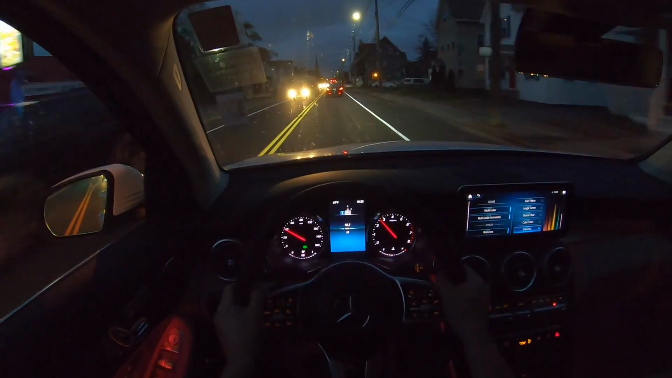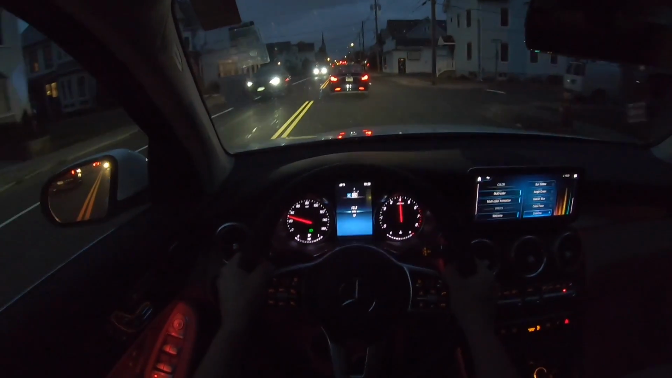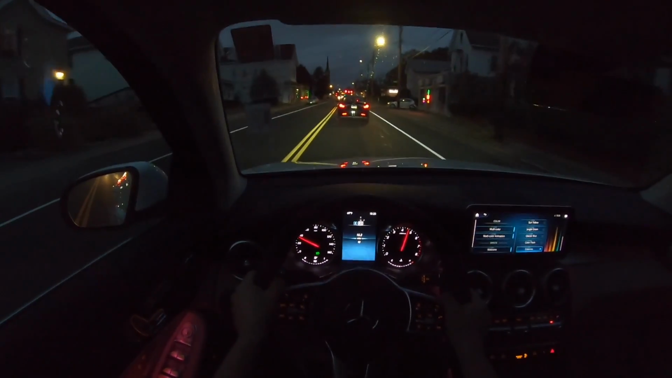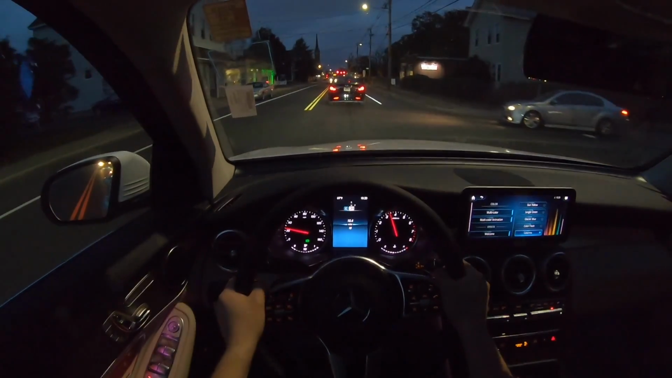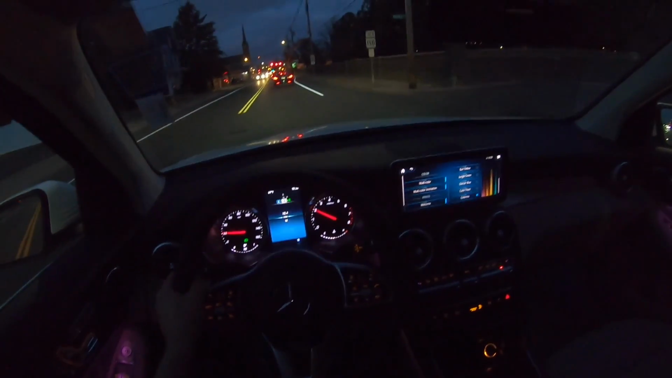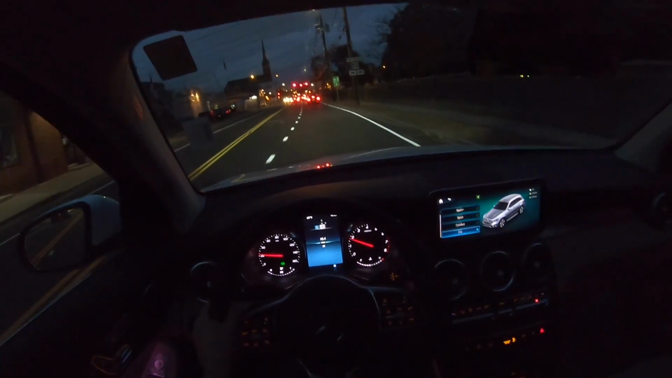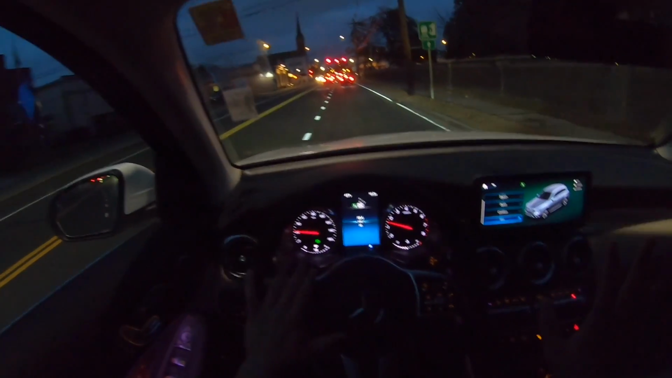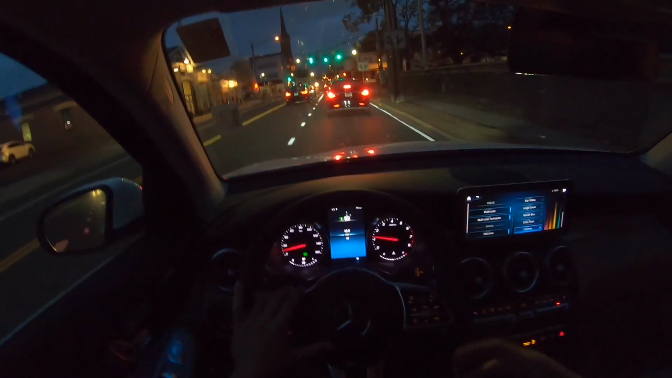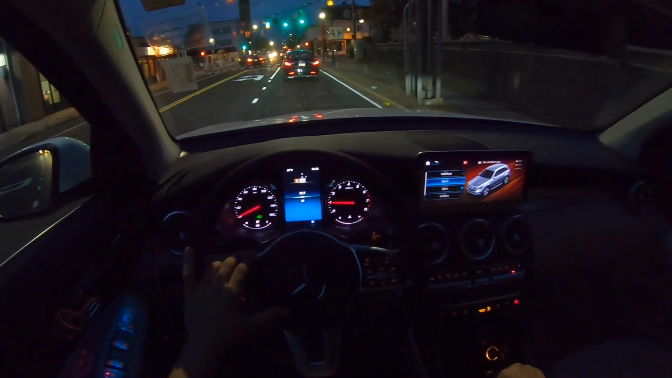Seriously, this engine is very powerful. Paddle shifters are nice and responsive, and this 9-speed automatic transmission is actually nice. I like it. And of course, you can put the SUV in sport mode if you want to. There's Sport Plus, Sport, Comfort, and Eco. In Eco, everything just becomes nice, and basically the gas pedal becomes very sluggish, or the SUV becomes very sluggish. Let's go ahead and put it in Sport Plus.